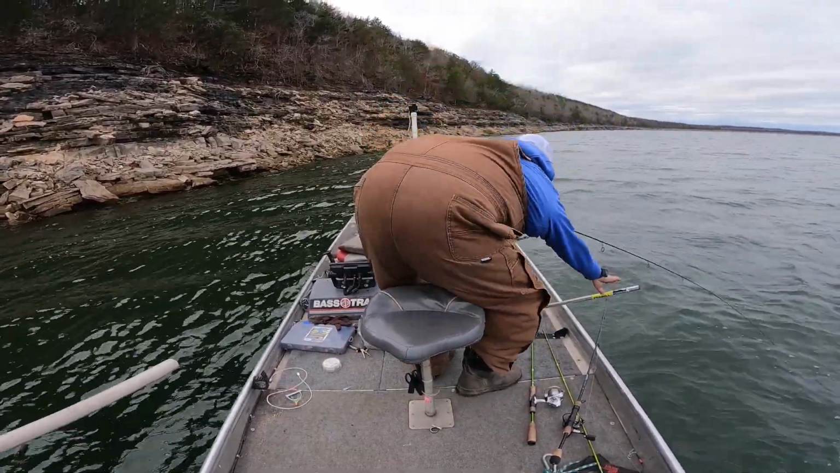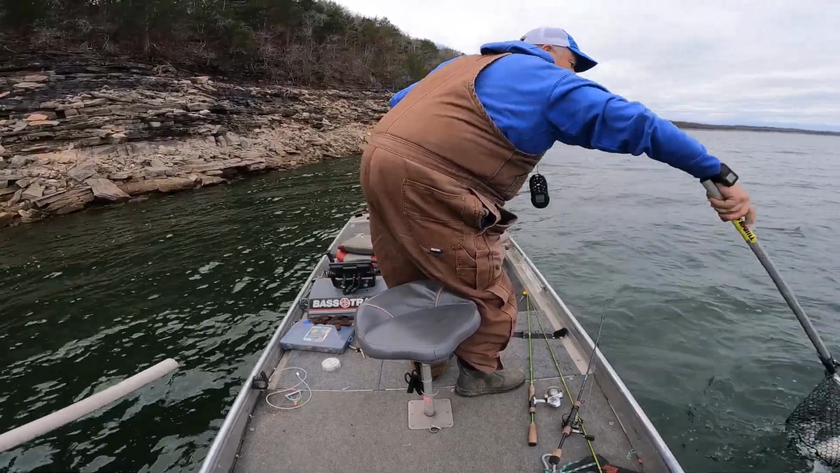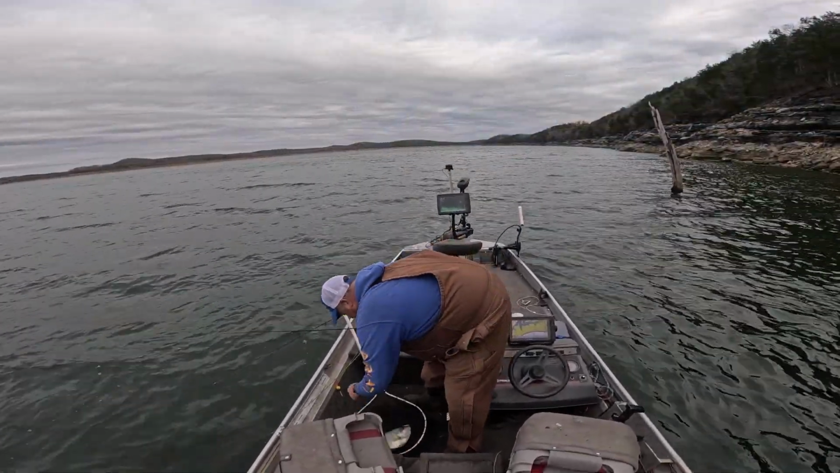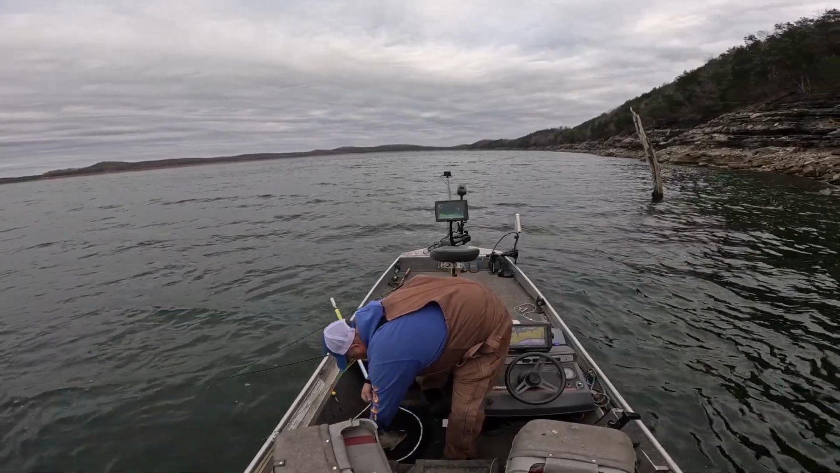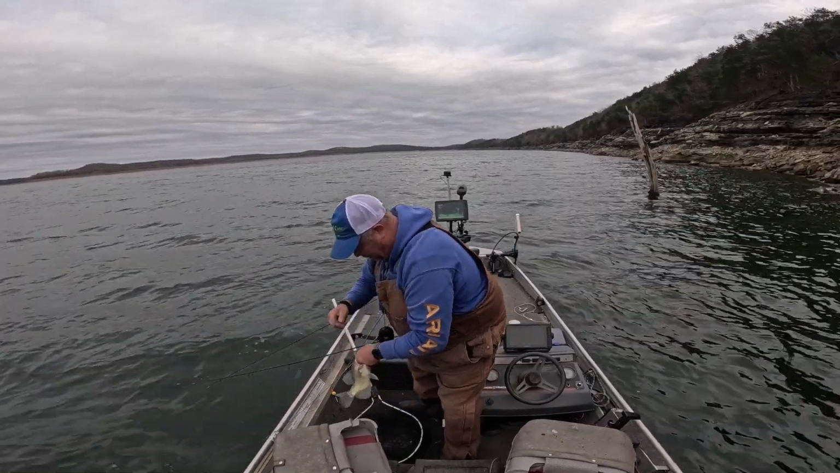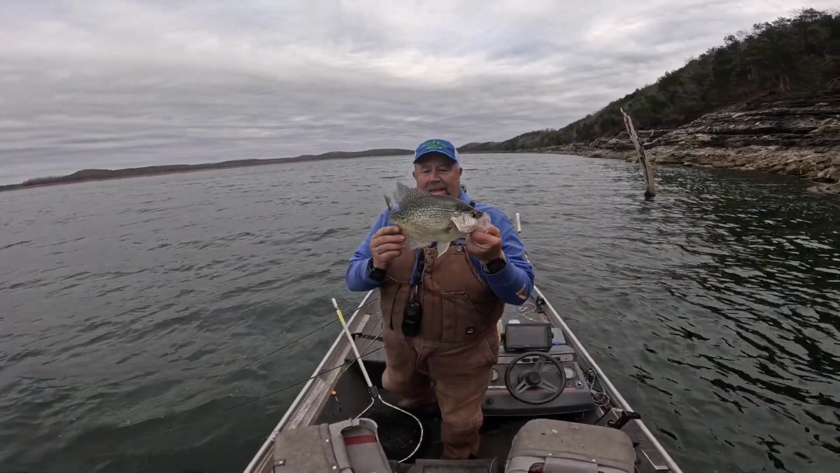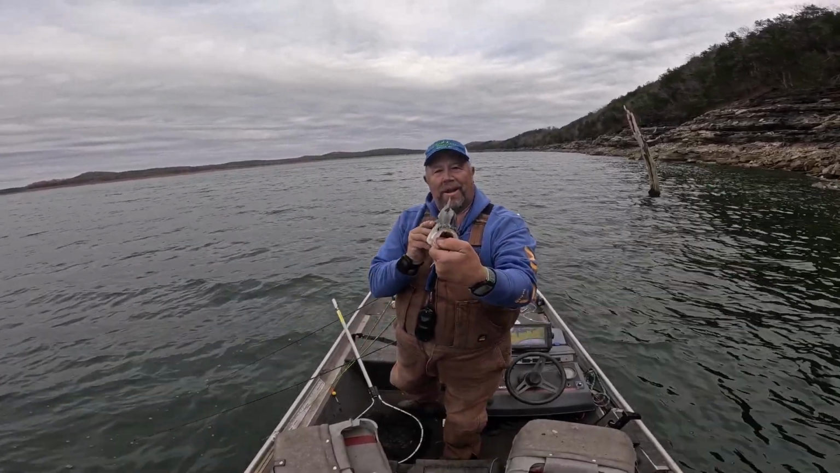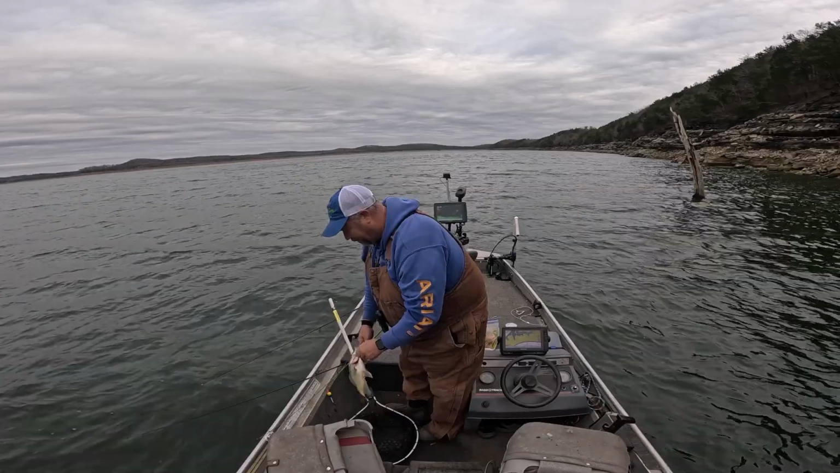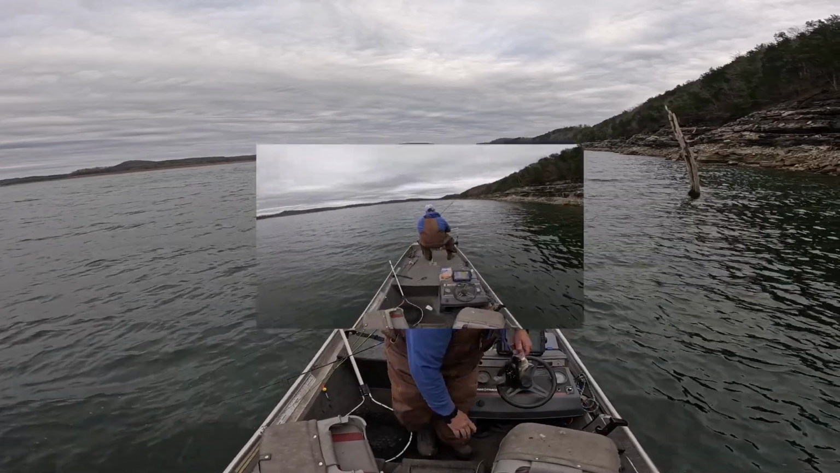I don't think he's a monster. He's big. Oh yeah. Oh yeah. Holy moly. That is a very big crappie. Oh my God. That is one big crappie right there. Come on, the old electric chicken, guys. That's a toad. How broad that fish is. That fish is right at 14 inches.